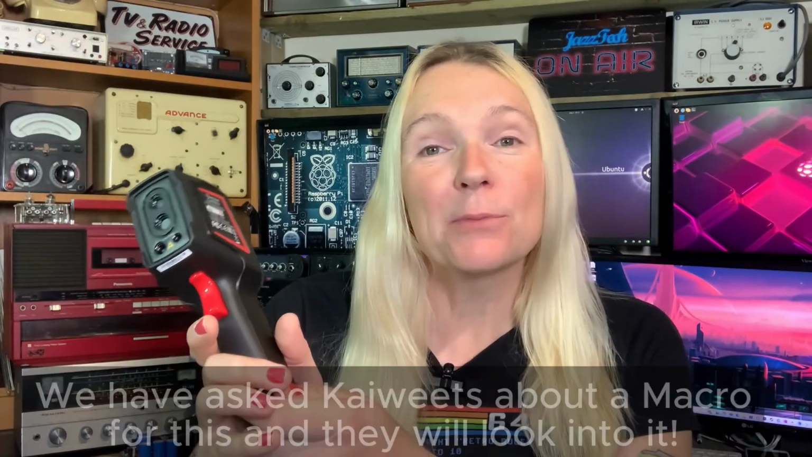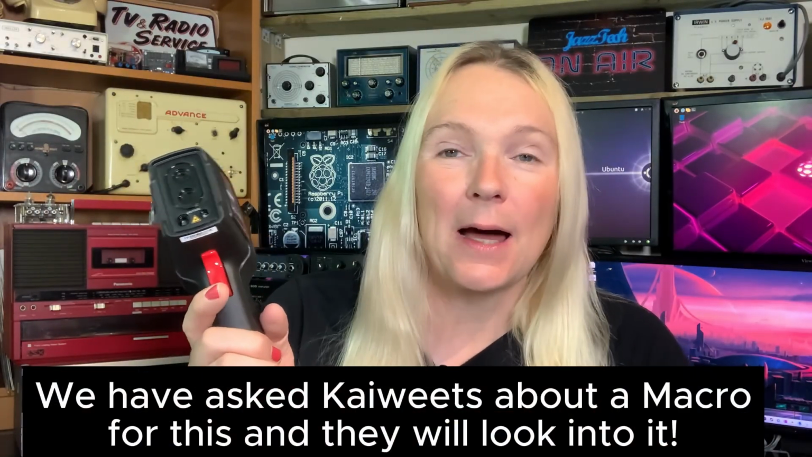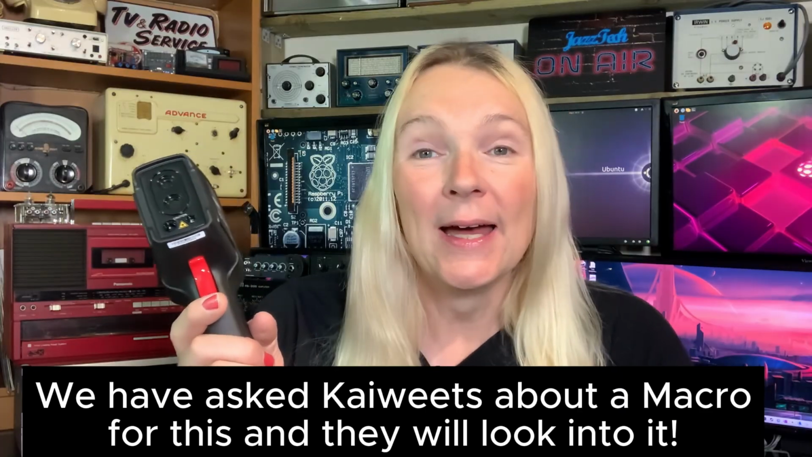And of course, you've got the additional bonus of the app and the software if you want to really delve into your temperature analysis. In terms of electronics fault finding, the one main thing it would benefit from is having some sort of macro lens, whether that's an update that Kaiweets will look at doing at some point.